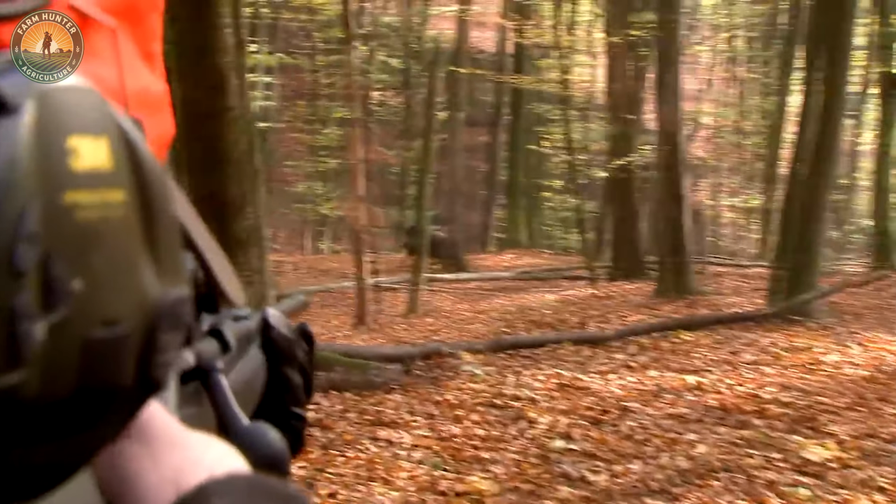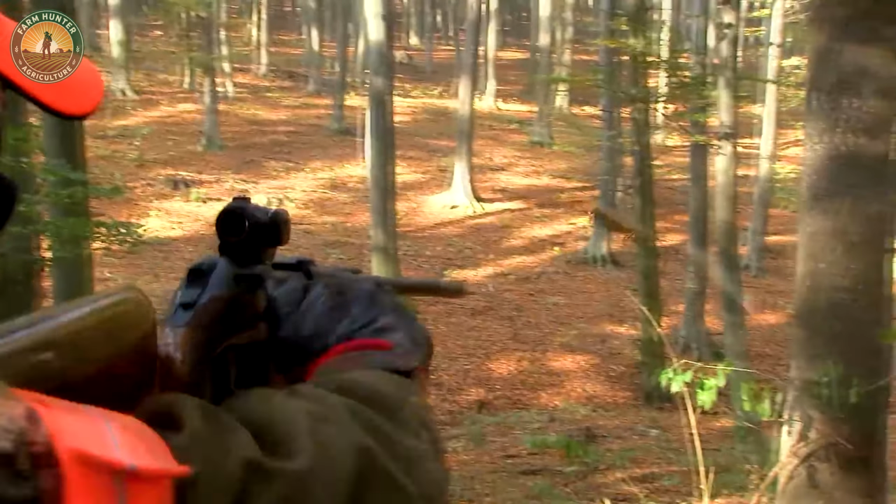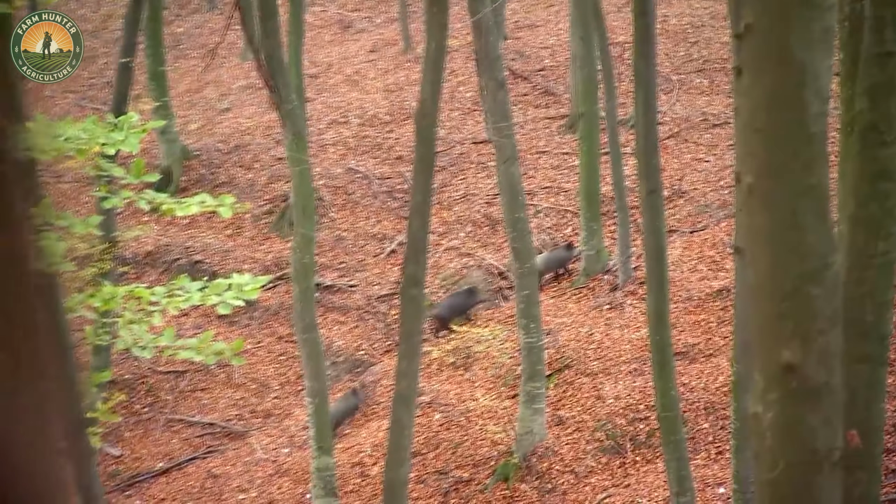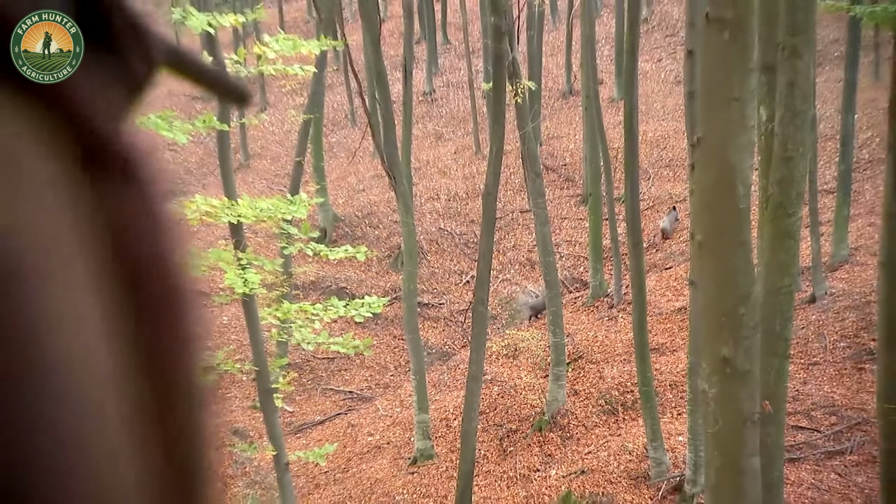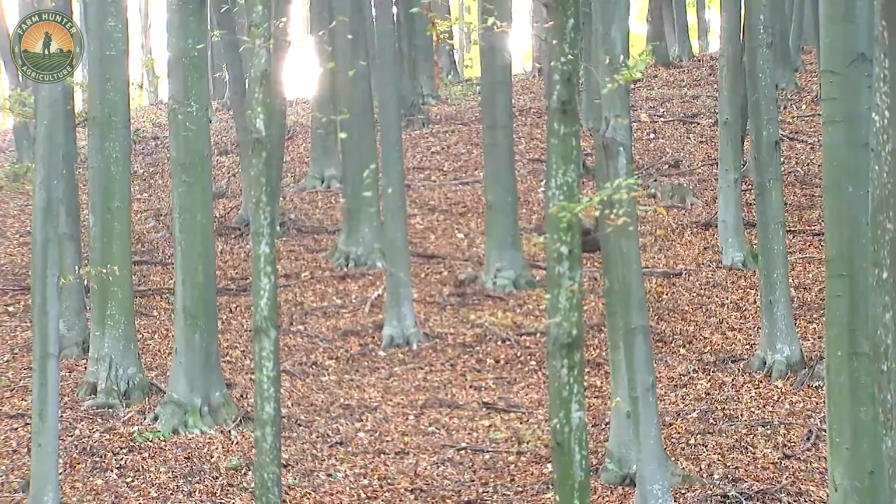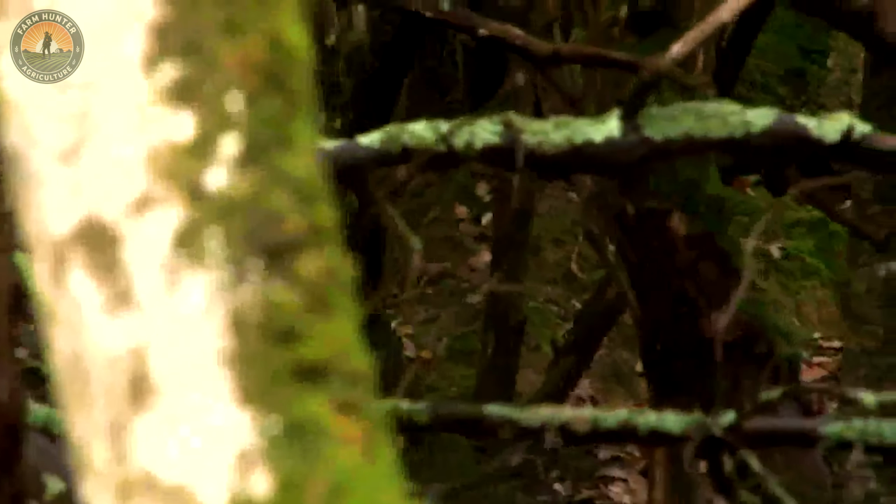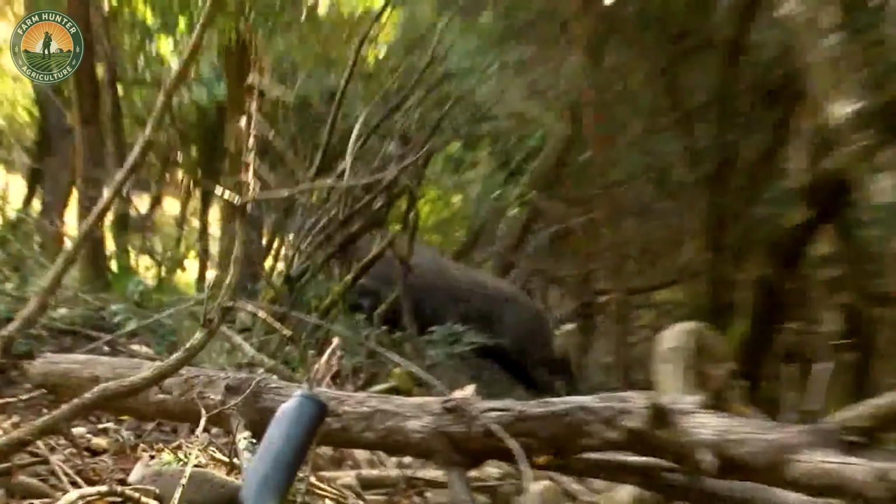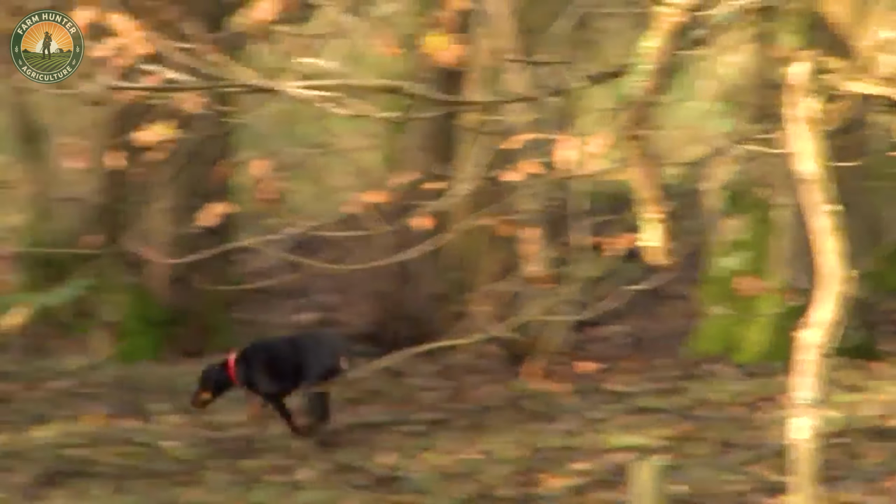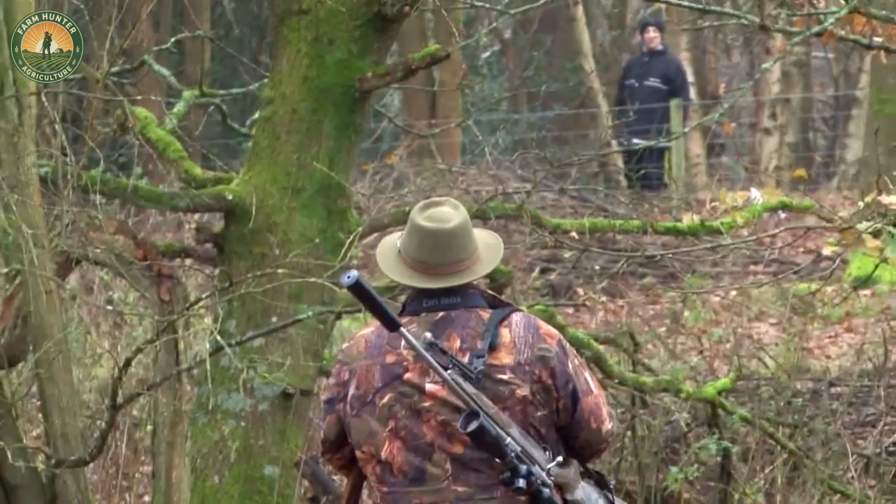Women's participation in hunting can truly enhance the experience and promote gender equality. As society's view of women in traditionally male-dominated activities like hunting shifts, their involvement encourages inclusivity, breaks stereotypes, and enriches the overall experience. Women bring new perspectives and skills, making the hunting community stronger and more dynamic.